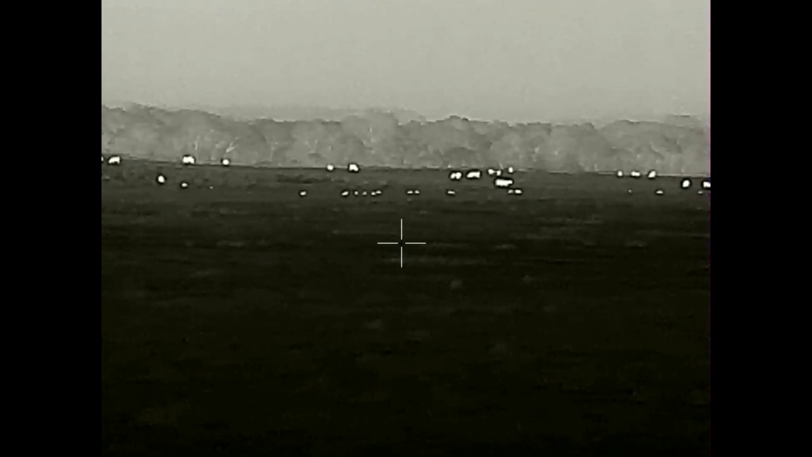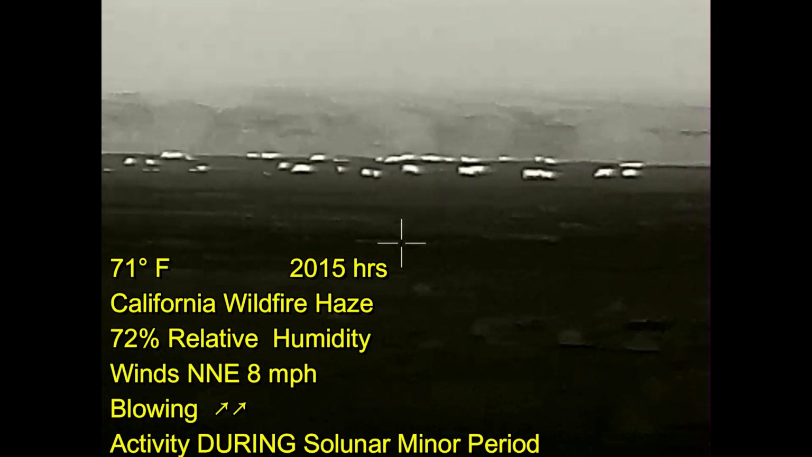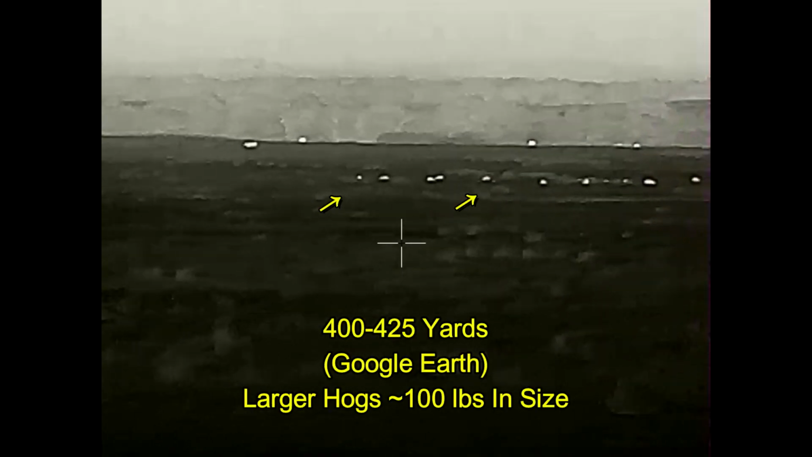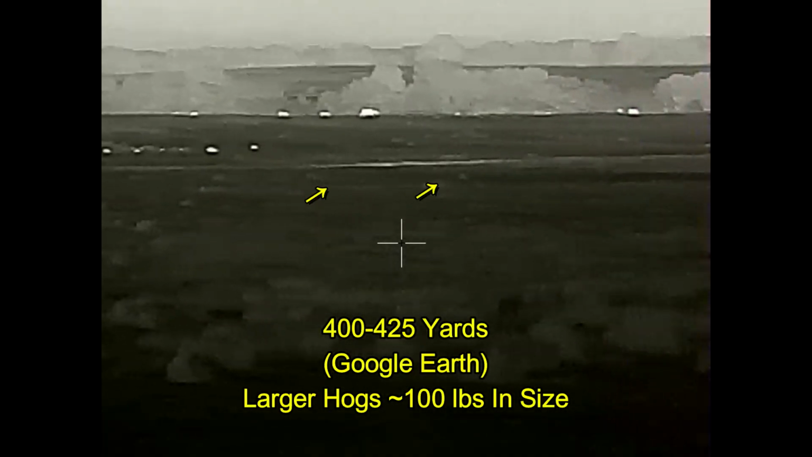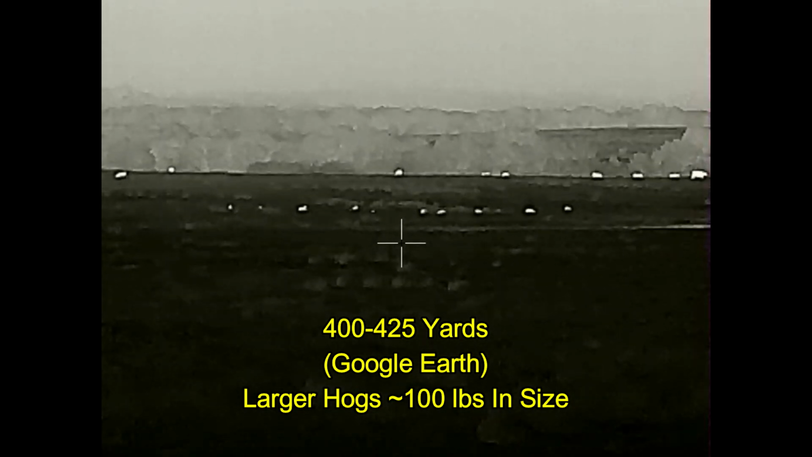Now there are a lot of cattle in the background. That's going to be a problem for us this evening, and we're trying to figure out if we want to go after these hogs, or because of the way in which the wind is blowing, if maybe we want to go after these hogs that are right next to a tank where I shot hogs last time on the property. So what we're going to do is head on down around, paralleling the wind, going around the back side of the tank, coming around the opposite side, turning towards the hogs and shooting.